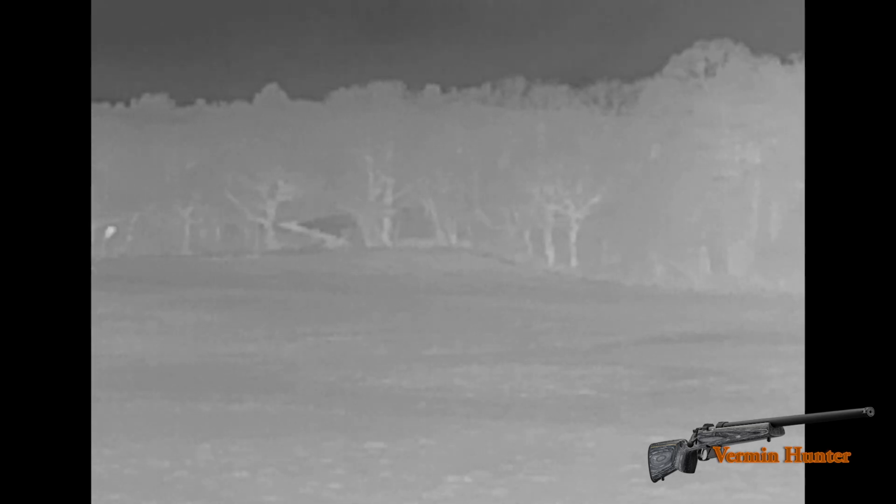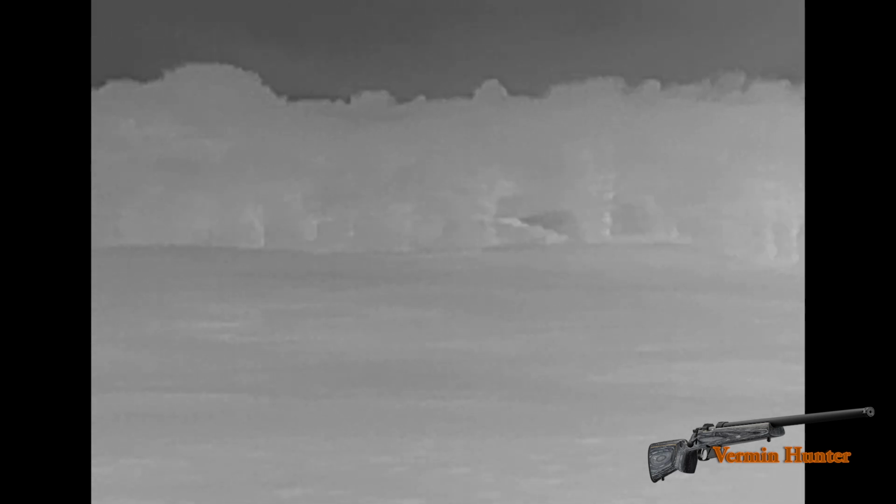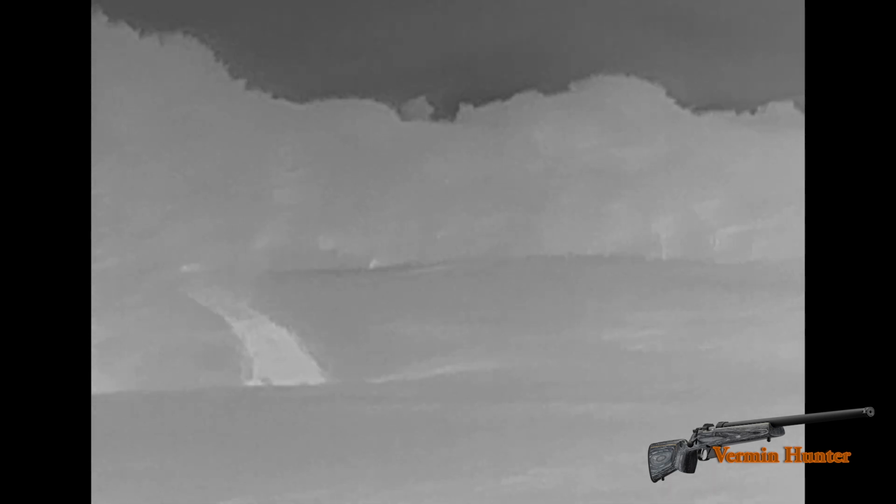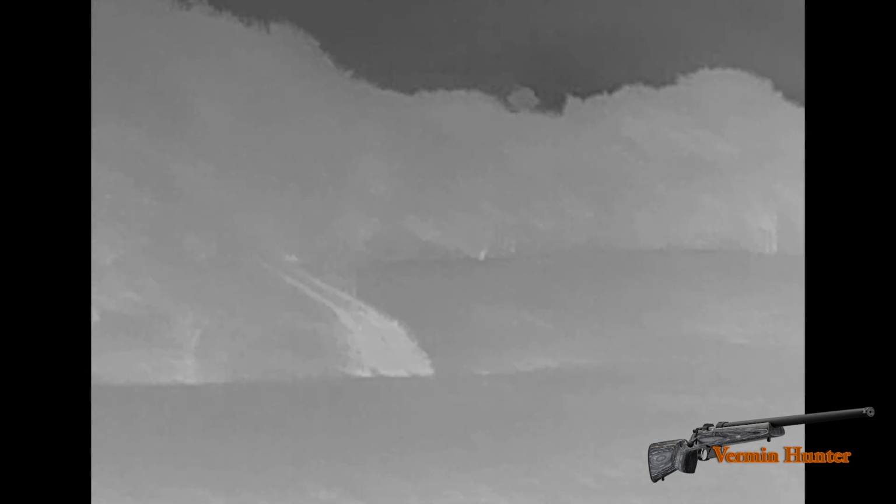And I'm busy scanning the fields using the thermal and the Scopemate to look about. I've got a good aspect of the thermal. The weather's good, there's a good clear picture. I can see out a good 300-400 metres in this particular shot. You'll see me with the road to the left I've just walked down, and this field here is about 300 metres long, and I'm filming right across it, looking across the fence line up to the farm above me.